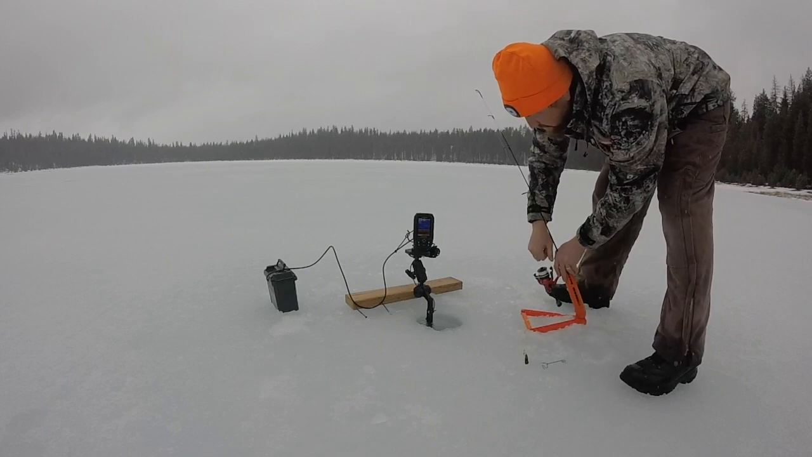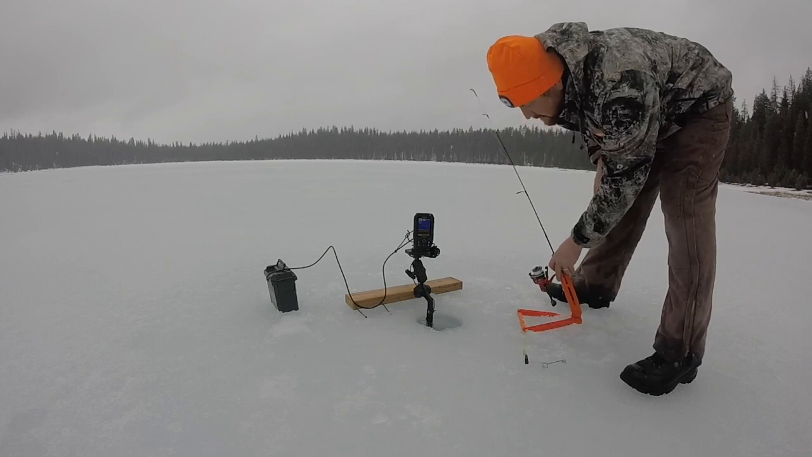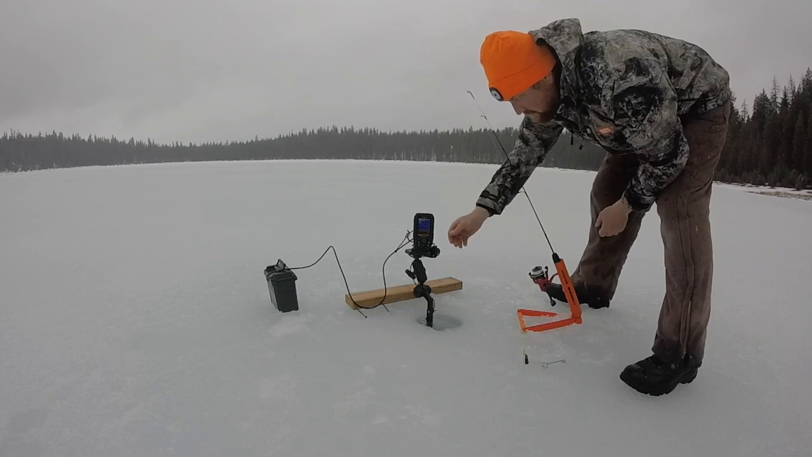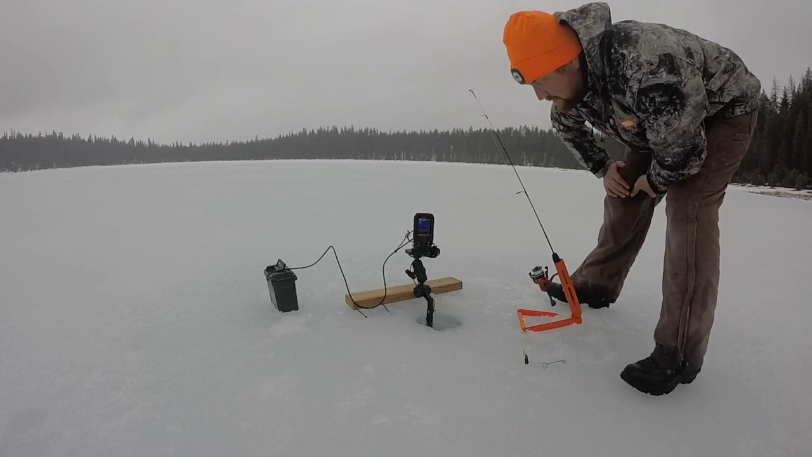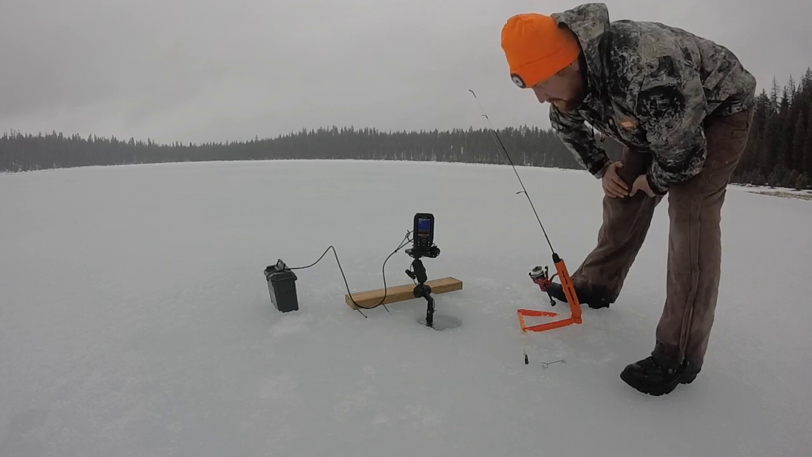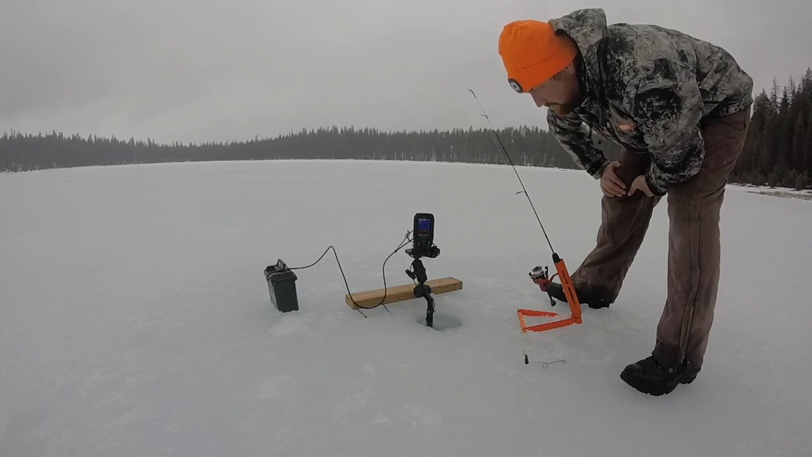While I'm drilling other holes to set up, I'm going to do like I do in my how to find trout video, where I drill a series of holes, starting shallow and going deeper, and then we'll just see if we can't find the fish. So fingers crossed.